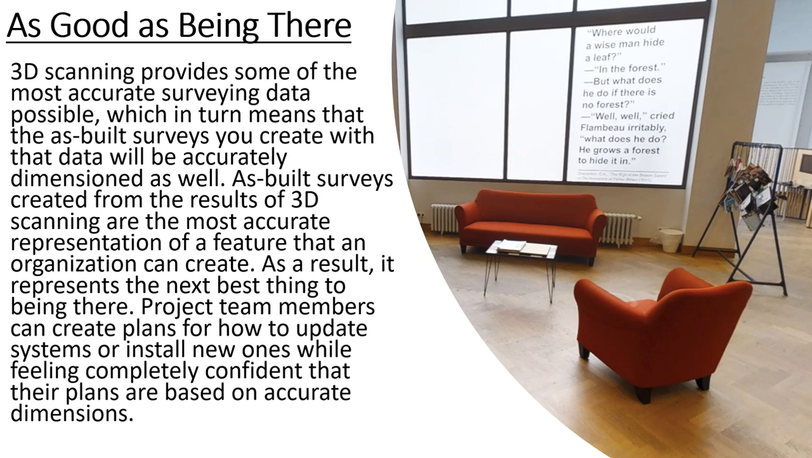As good as being there. 3D scanning provides some of the most accurate surveying data possible, which in turn means that the as-built surveys you create with the data will be accurately dimensioned as well. As-built surveys created from the results of 3D scanning are the most accurate representation of a feature that an organization can create. As a result, it represents the next best thing to being there. Project team members can create plans for how to update systems or install new ones while feeling completely confident that their plans are based on accurate dimensions.